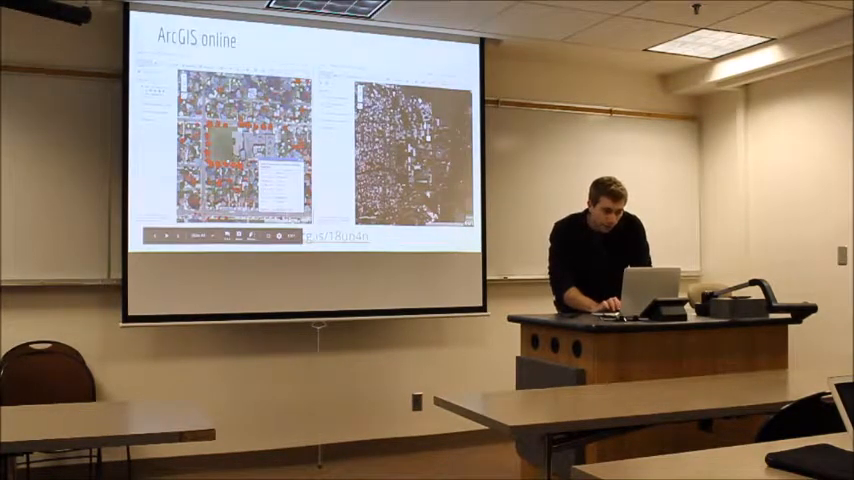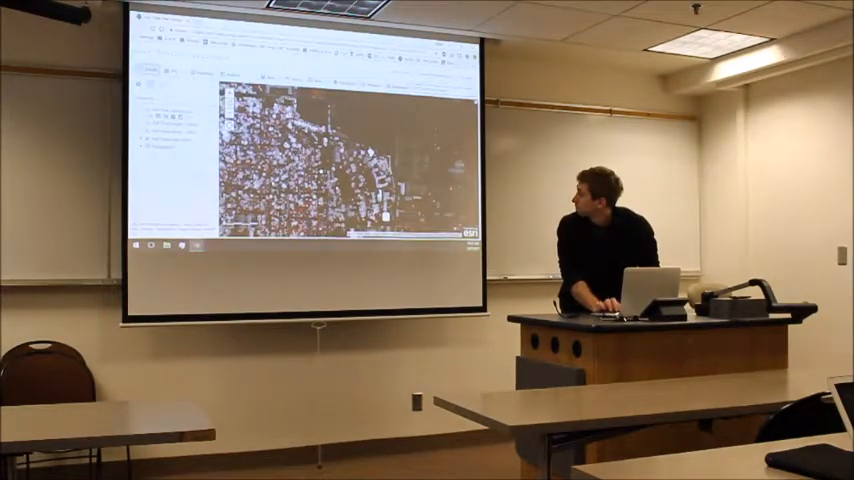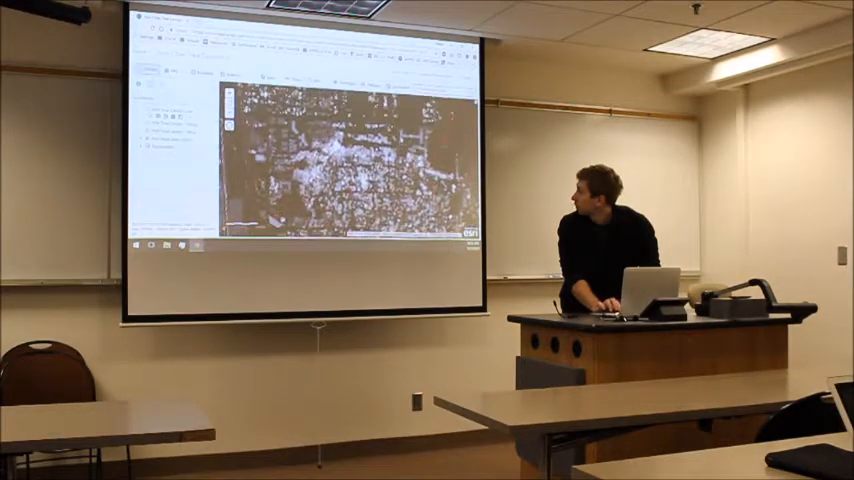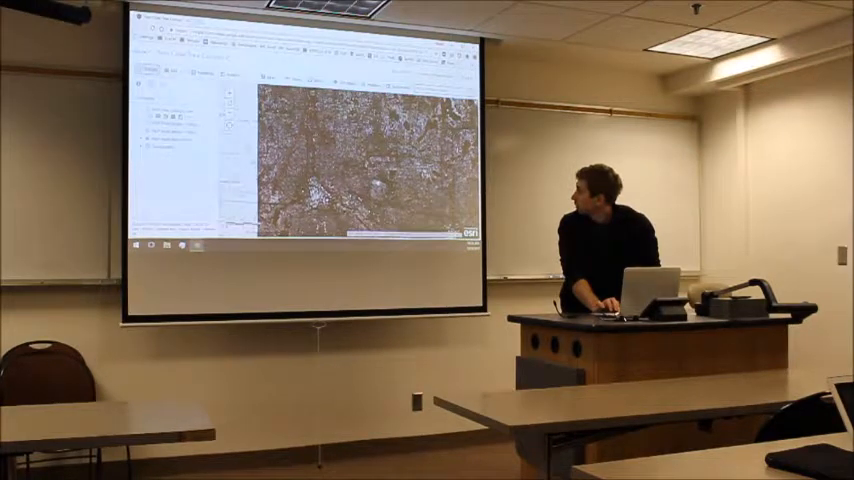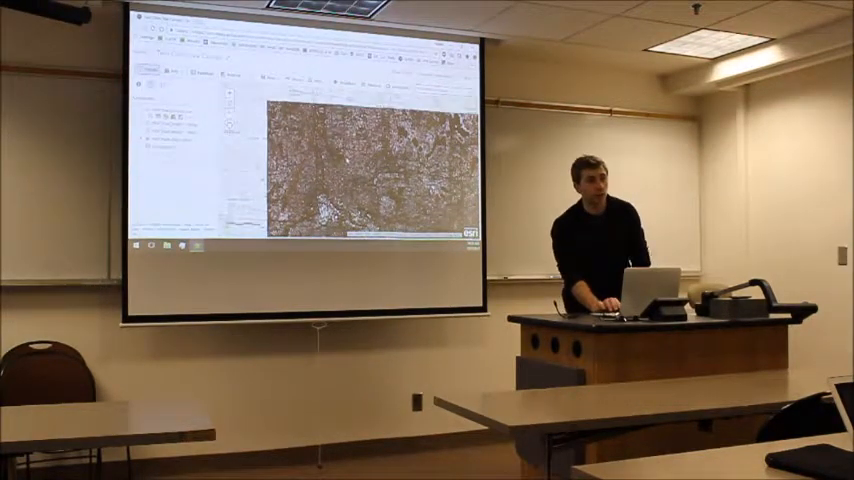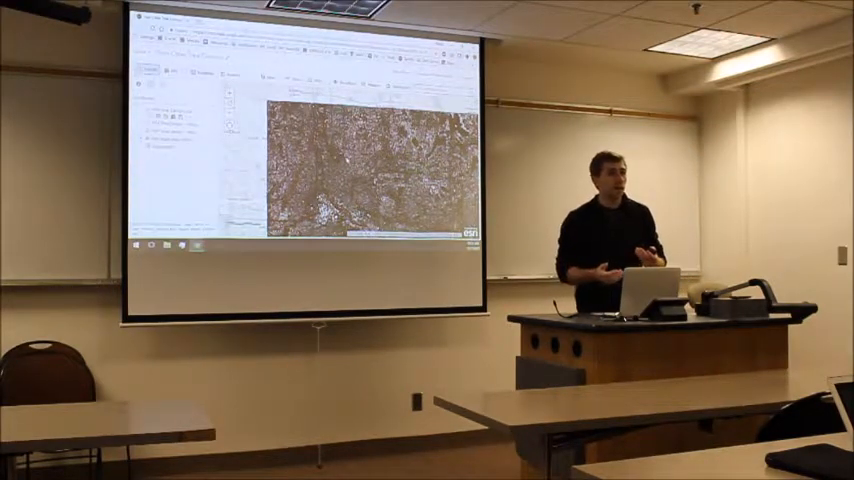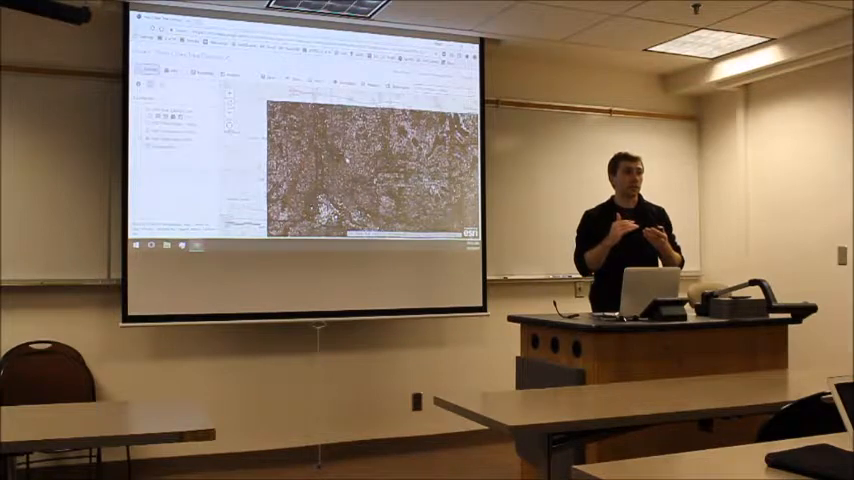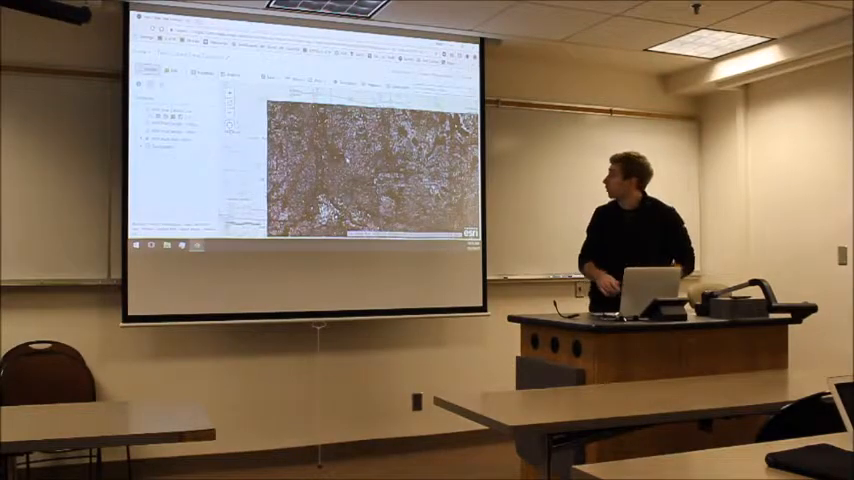I might have to slide it over. So we can start to explore this whole area that's been collected in terms of this surface model of change. The pixel values in this represent, in band 1, the 2007 normalized digital surface model, and in band 2, the 2011 digital surface model.